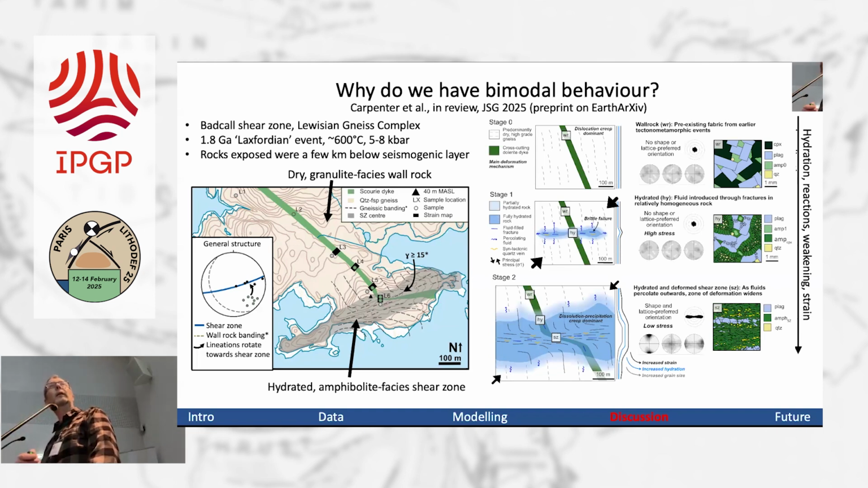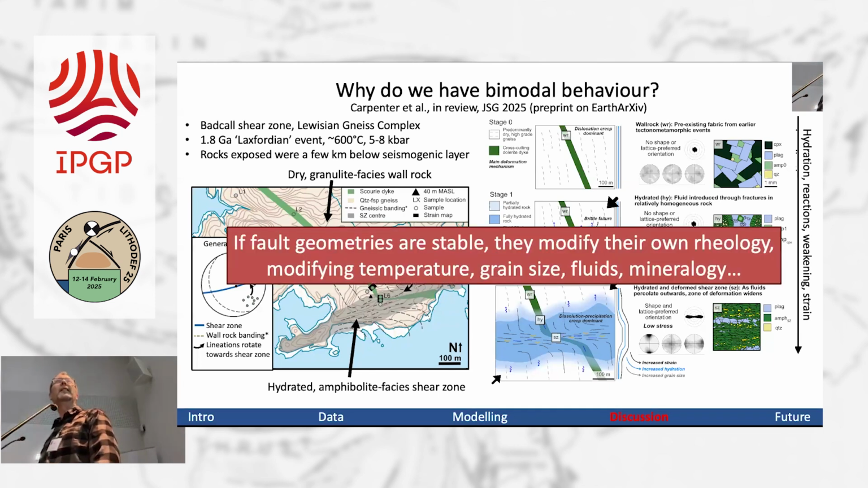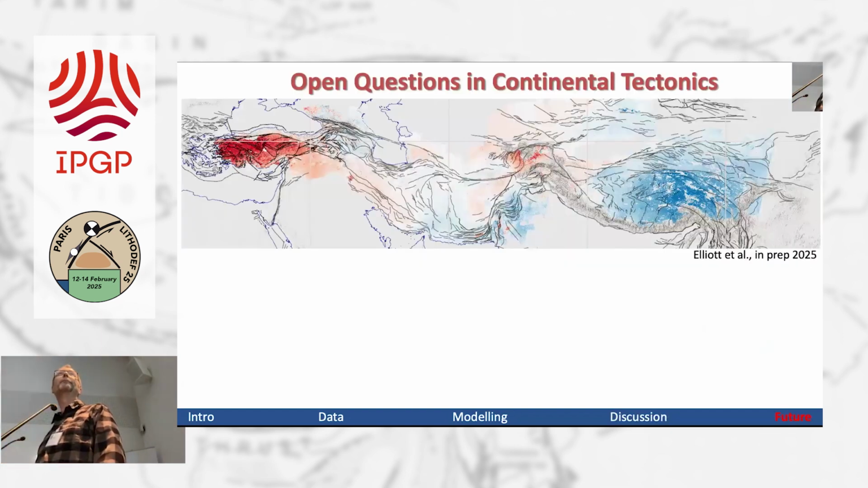The model that she's come up with is essentially saying that as this shear zone evolves, it hydrates itself, so the water is brought in because of the faulting. That then enables, so there's sort of a positive feedback loop. In particular, dissolution precipitation creep seems to be a really important mechanism in this location. So essentially, if fault geometries are stable, they modify their own rheology, they modify the temperature, grain size, fluids, mineralogy, etc. I think that's one explanation why these big strike-slip faults appear to be different.